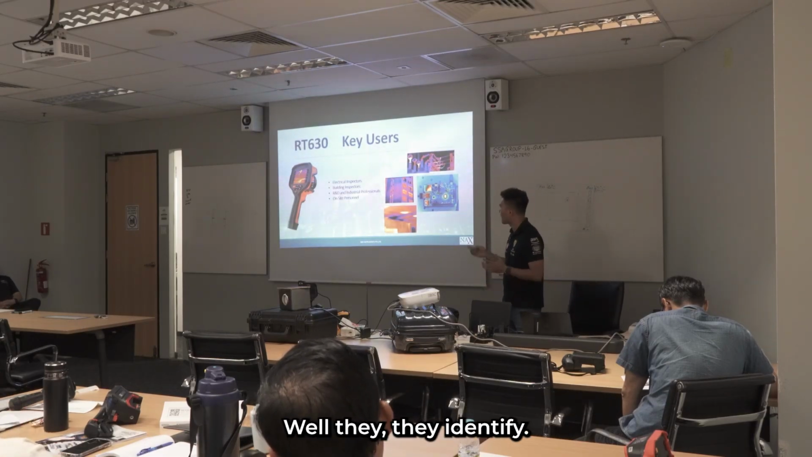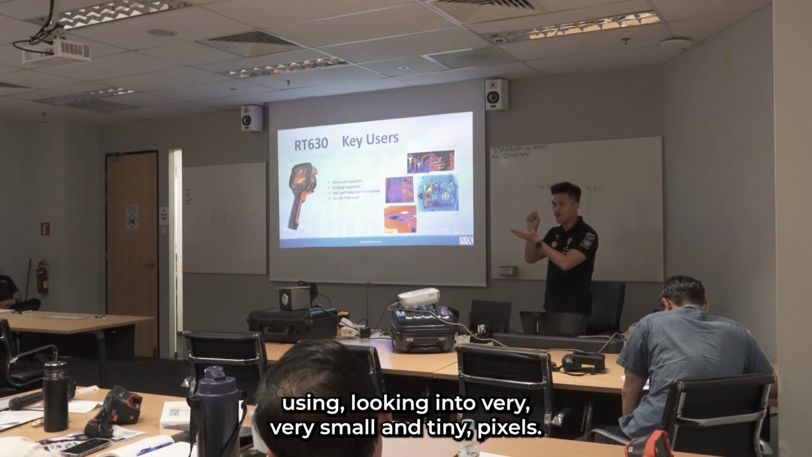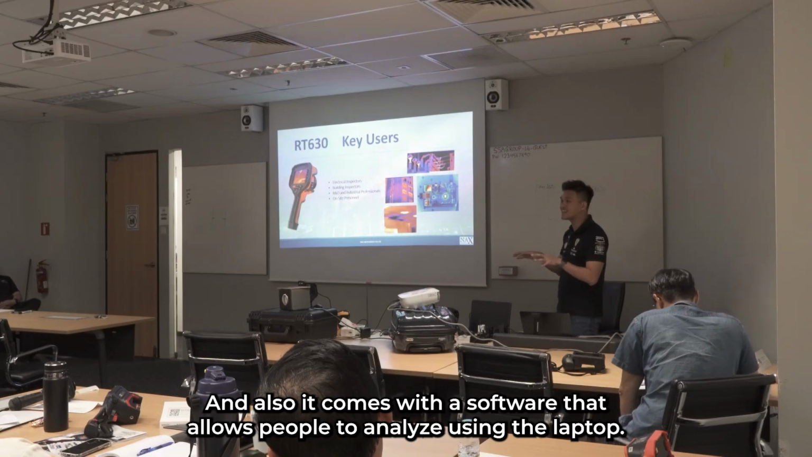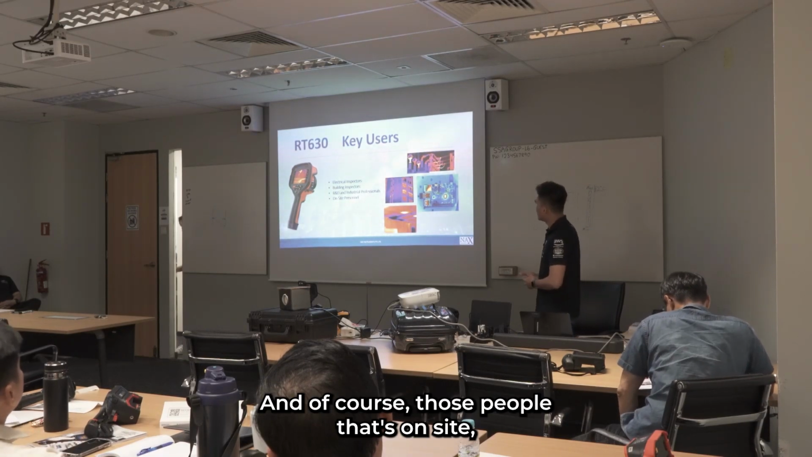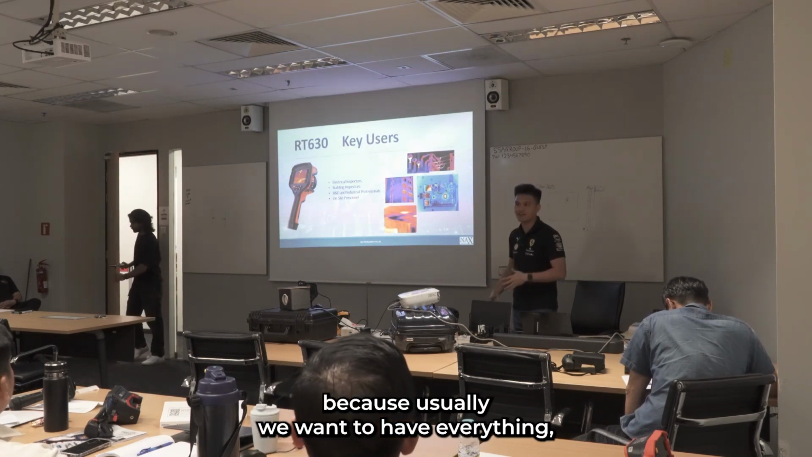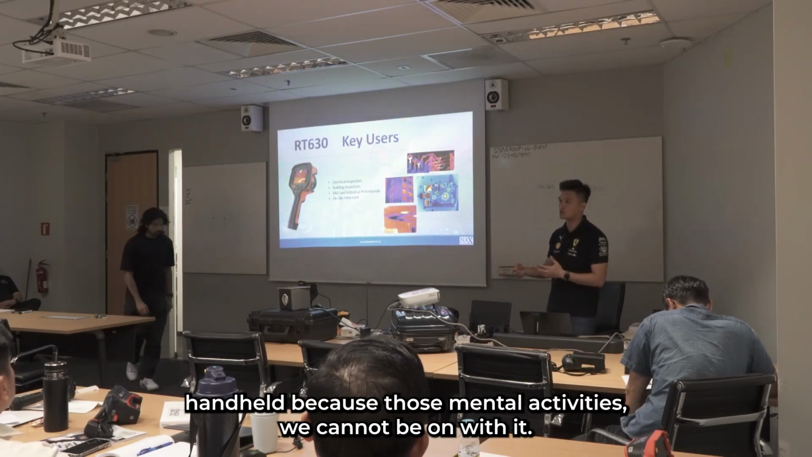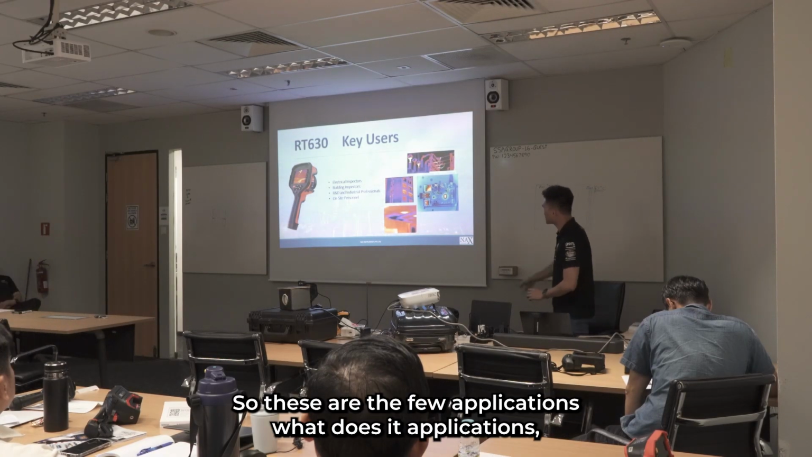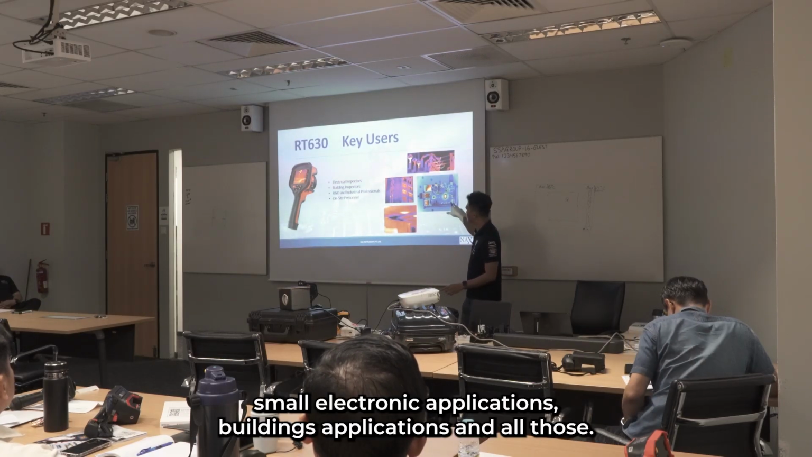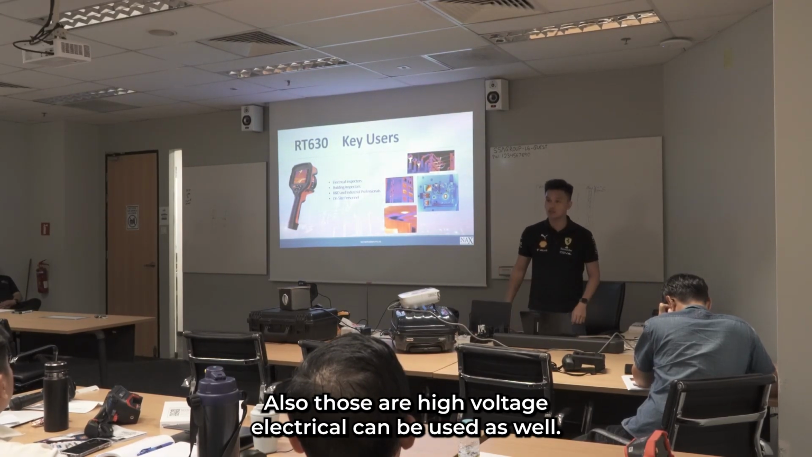They will identify. R&D industrial professionals can also use that because they are likely looking into very, very small, tiny pixels. And it also comes with software that allows people to analyze using a laptop. Of course, those people on site, because usually we want everything to be handheld, while those mounted like CCTV type, we cannot be on site to actually take a measurement. All right, so these are a few applications: water seepage applications, small electronic applications, building applications, and all those. High voltage electrical can be used as well.